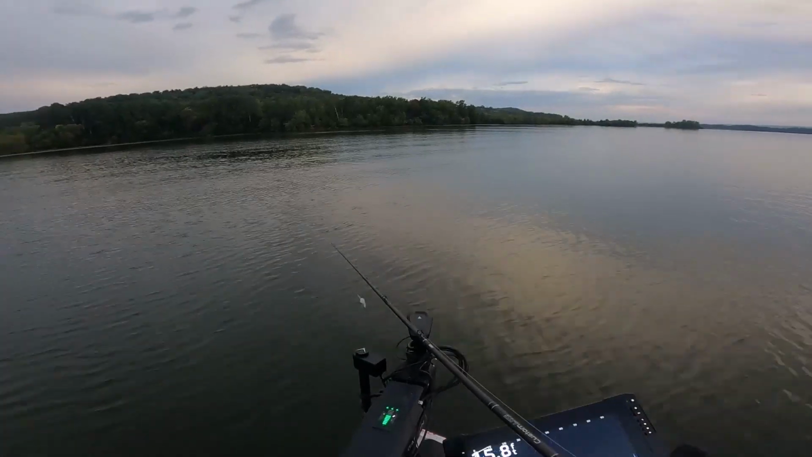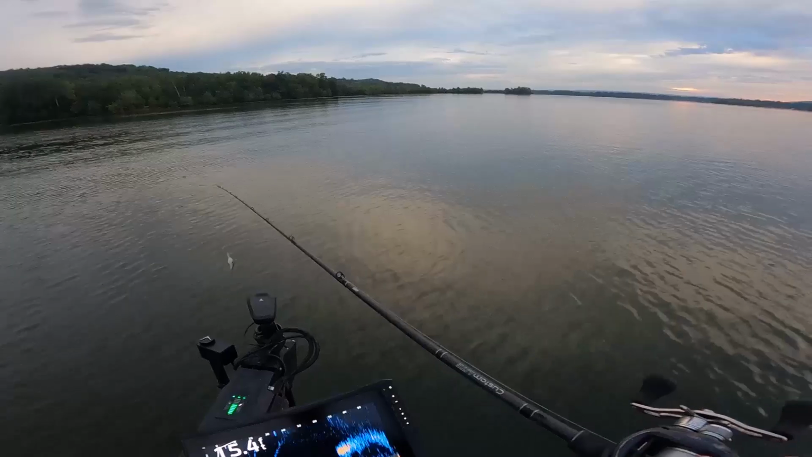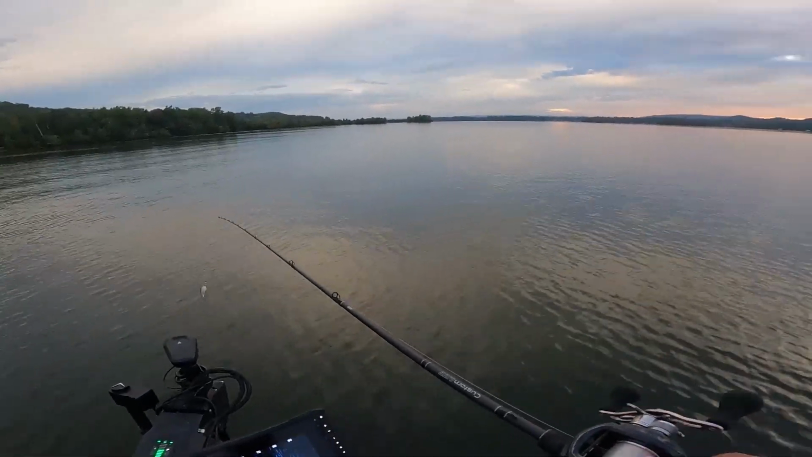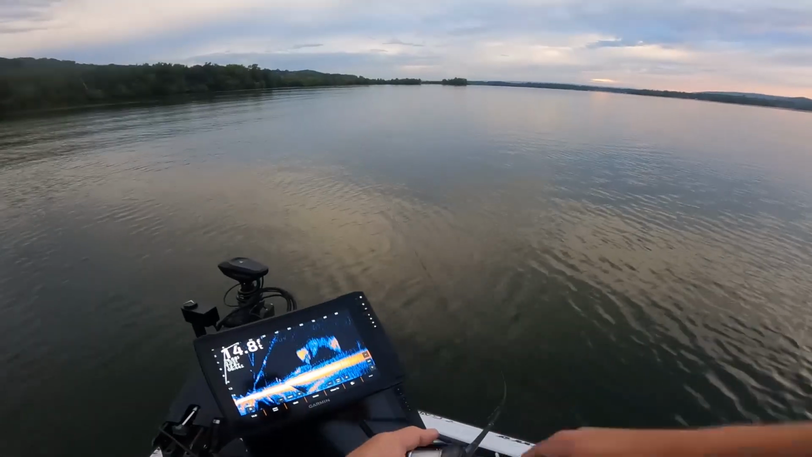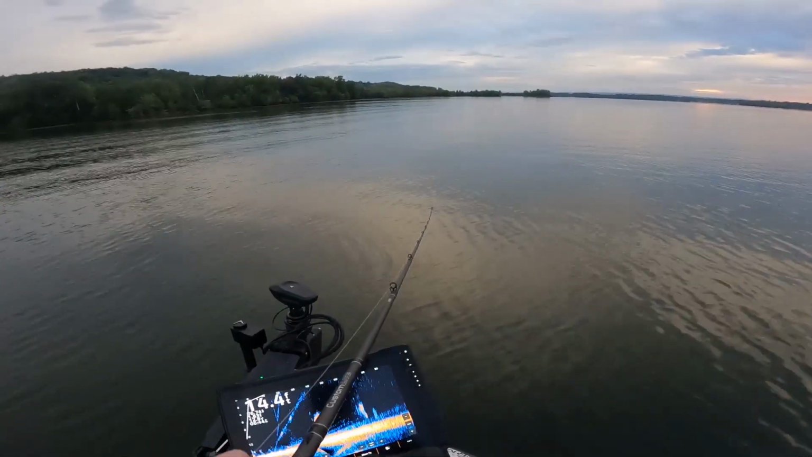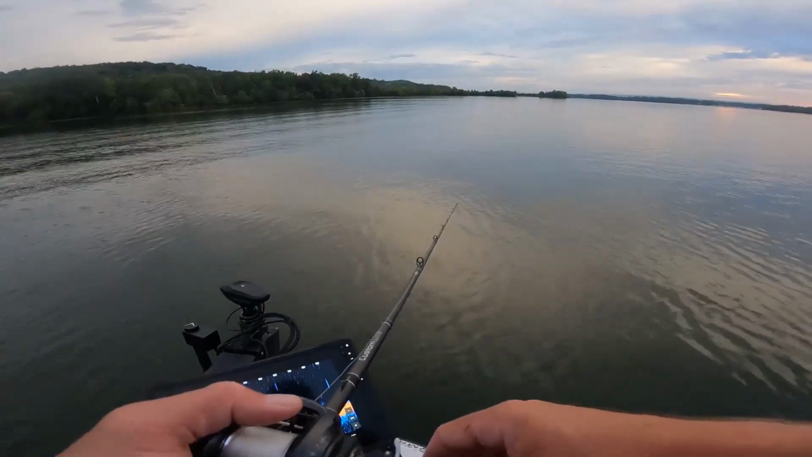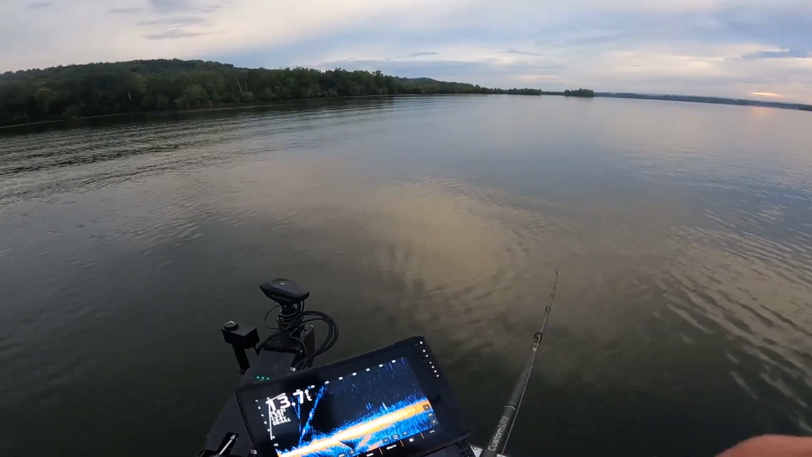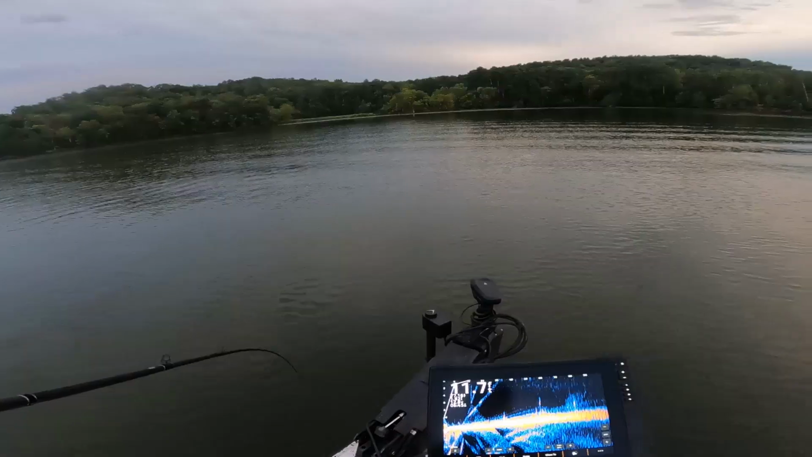So a bunch of bait over there. See all that bait? We are fishing some bait, that's for sure. Hopefully they'll be feeding on the bait. We're just gonna crank through some bait here, see what happens. You guys can see what I'm seeing. Crankbait must have grass. It didn't get down there. Did not make it down. Don't know which way to cast. There's so much bait every direction.